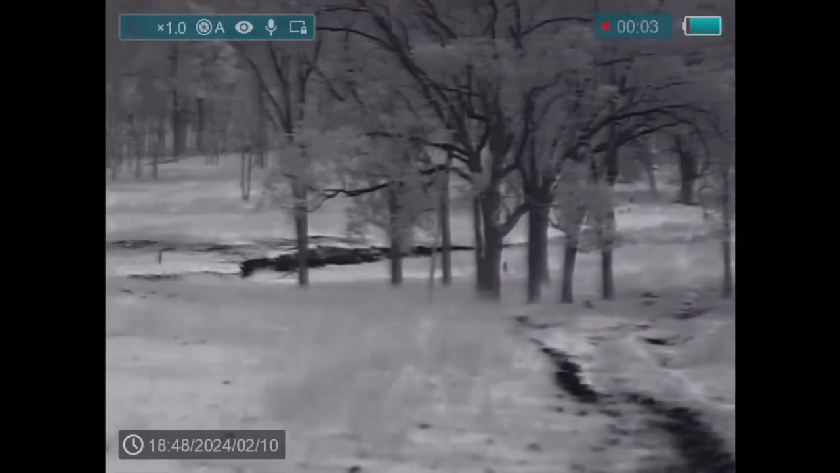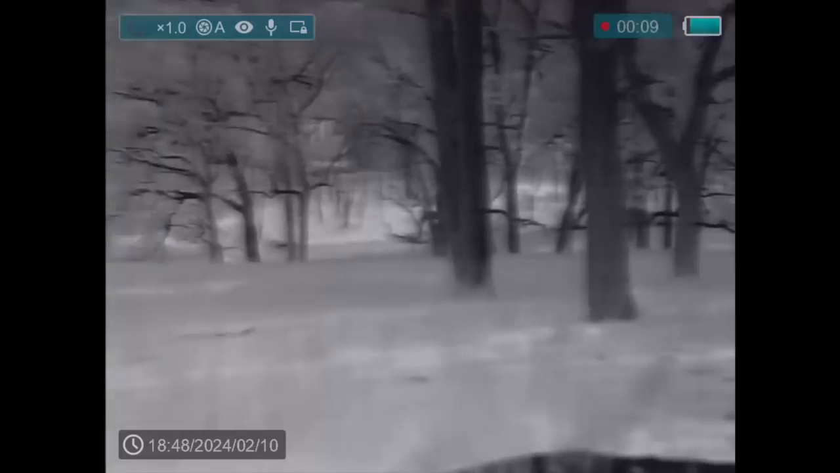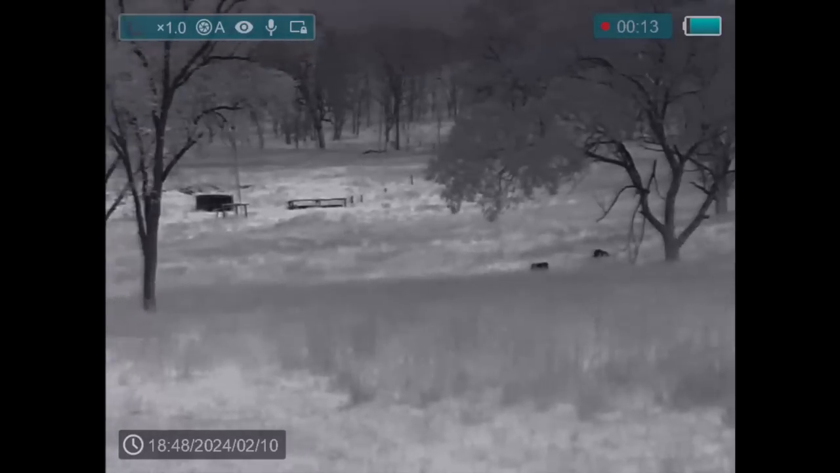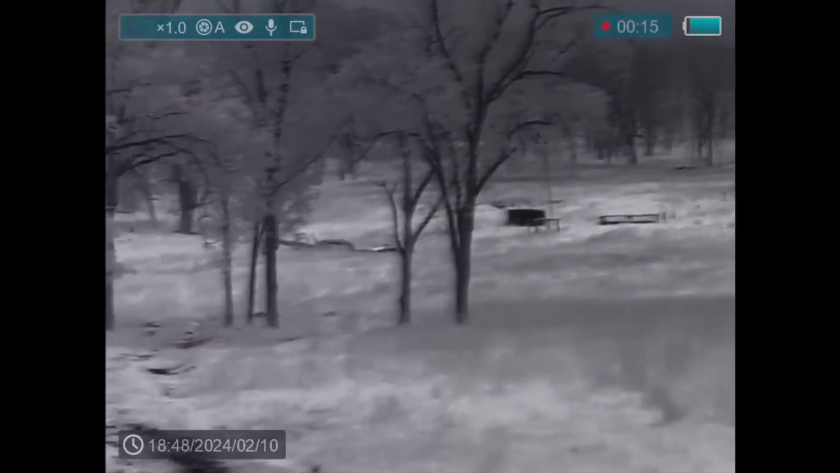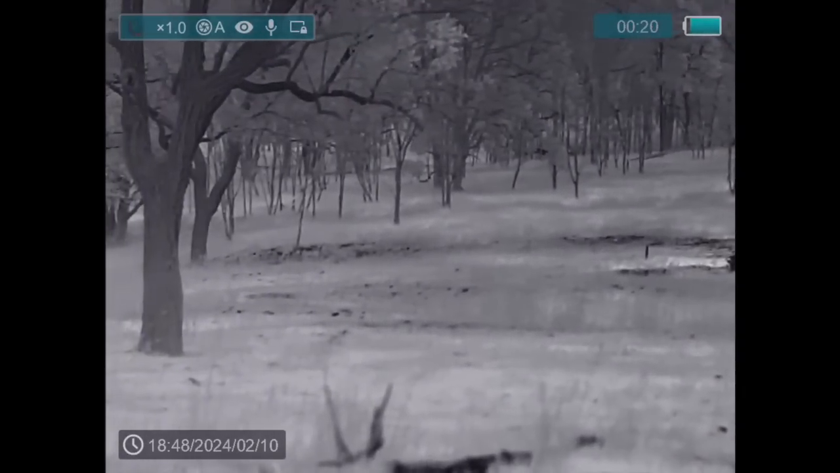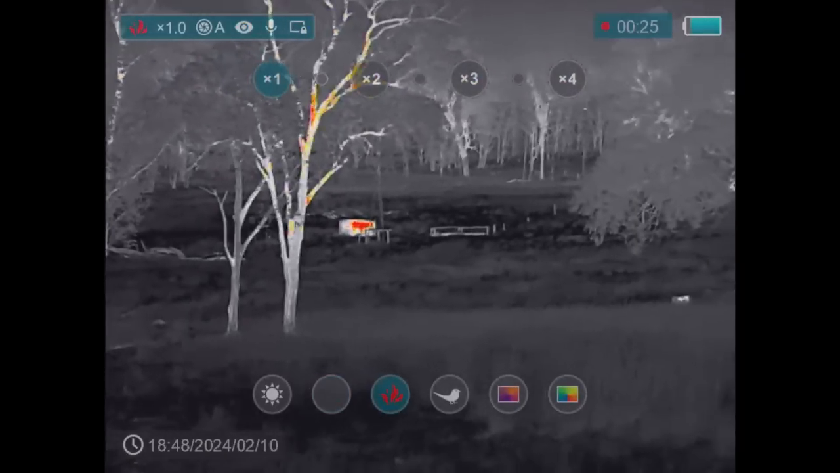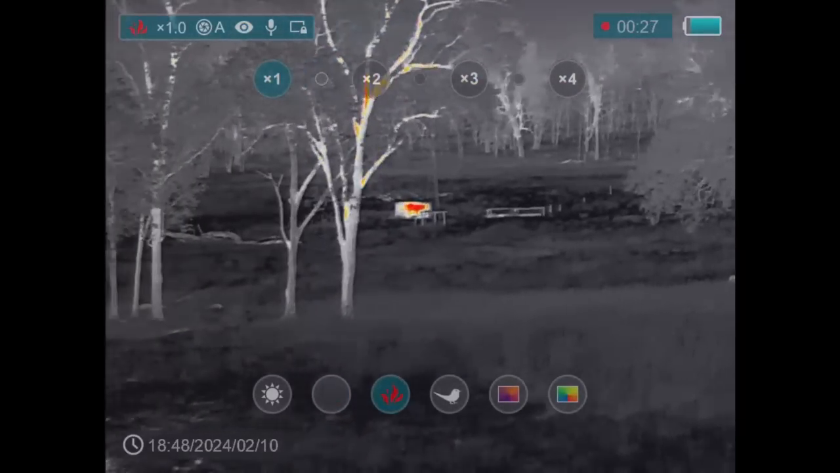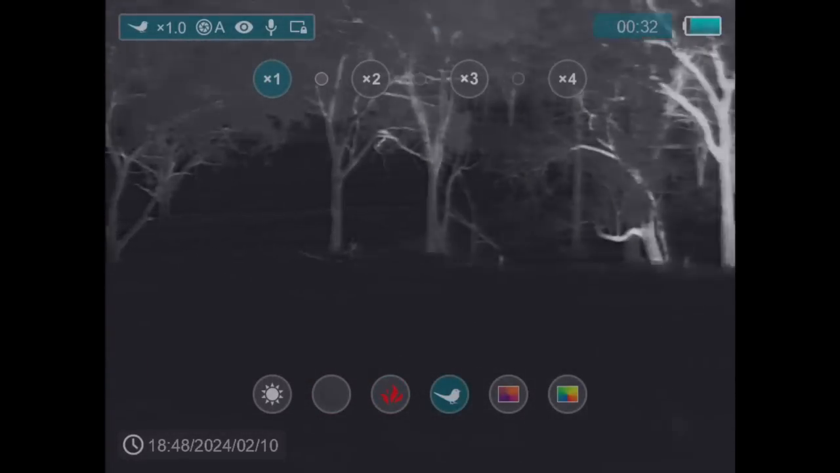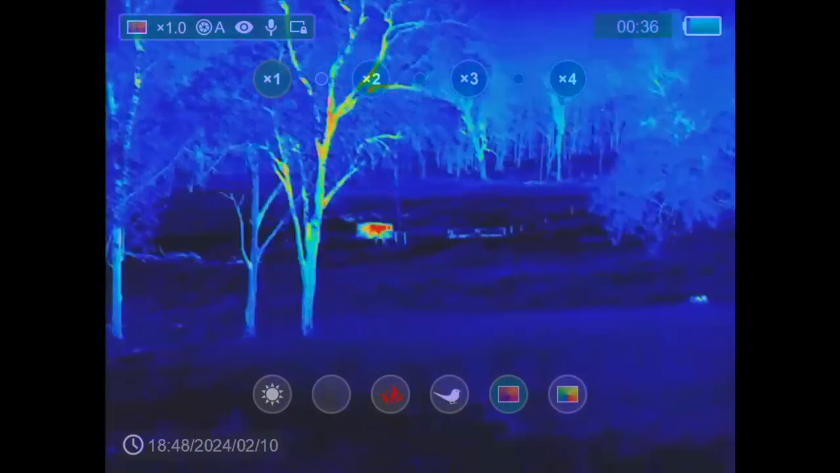Okay, so just scanning this gully here with the InfiRay. I find black hot to be one of the best ones to use when there's a lot of grass. If I switch it to red hot, I find it's too hard with the patchy red, and hotter spots get redder, but it's not as easy to make out detail.